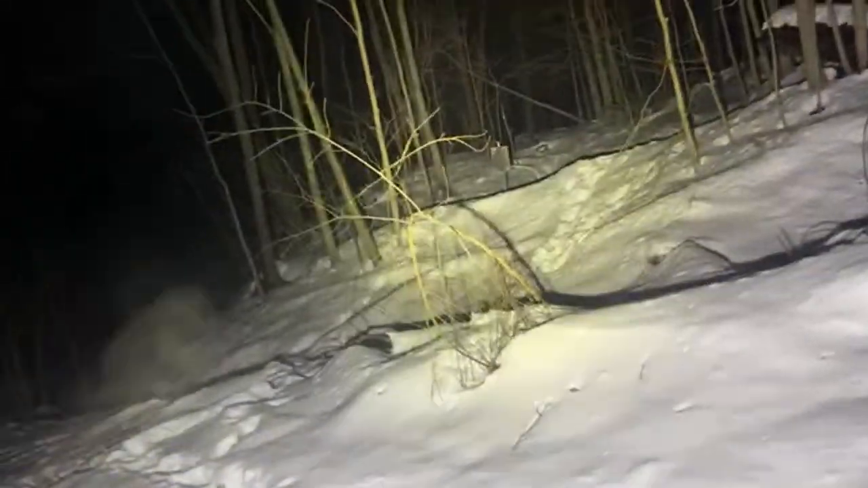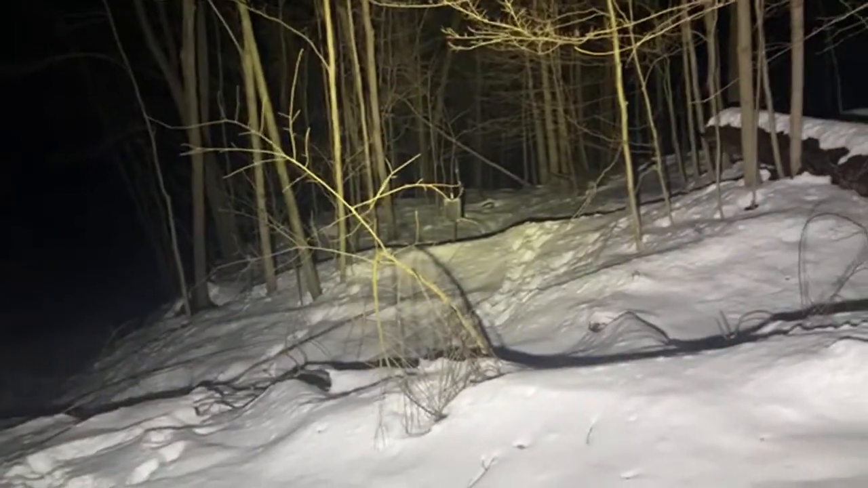Okay, now up there, that's a different property owner than on this side, right over here in this little corner. And this little corner is where most of the crap happens.